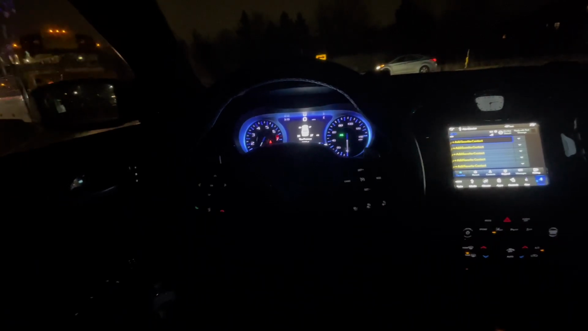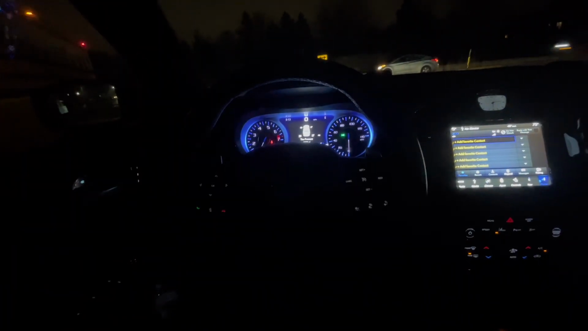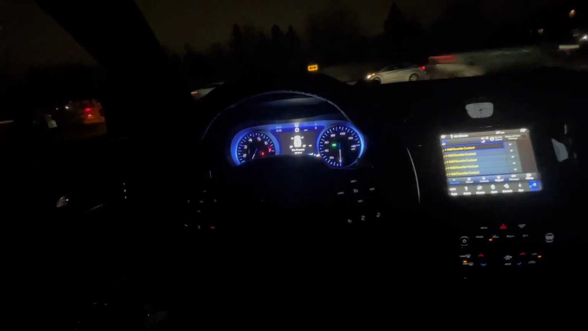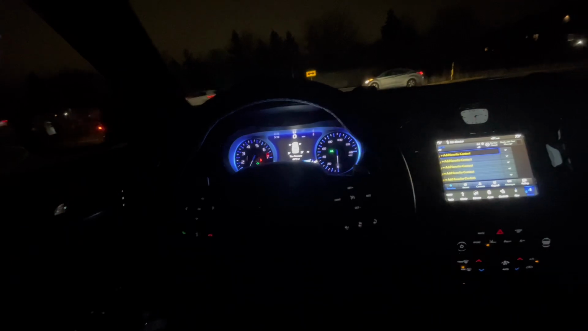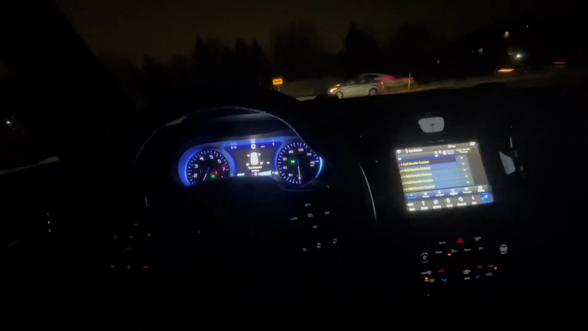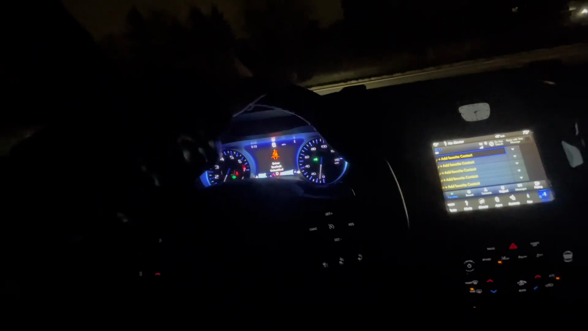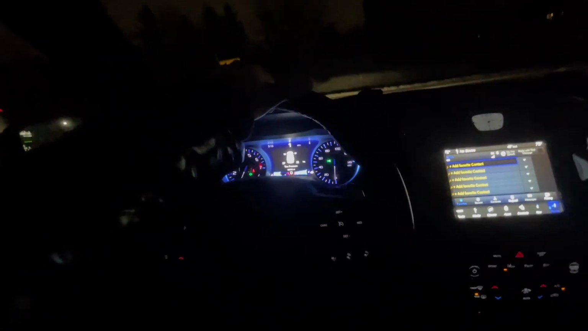Whoa, this bus is rolling, G. So I gotta wait on this to turn. I'm already regretting going this way. Hurry up and turn so I can get across the intersection. There we go. Now I'm gonna be able to get across the intersection, no problem. Look at that, man.